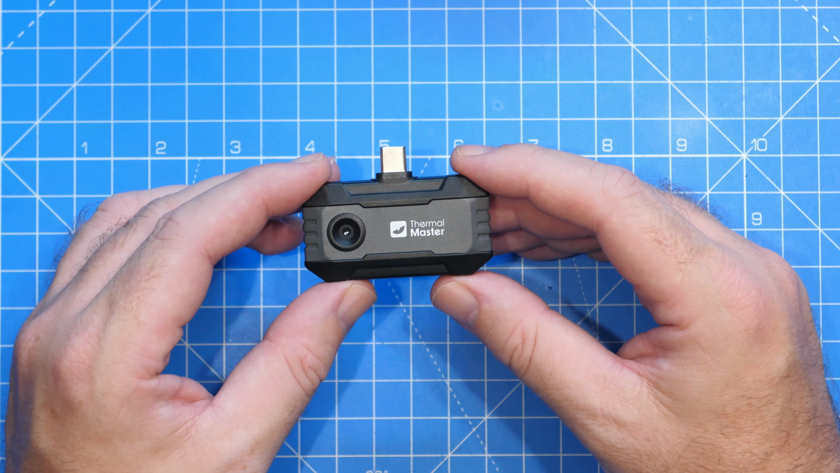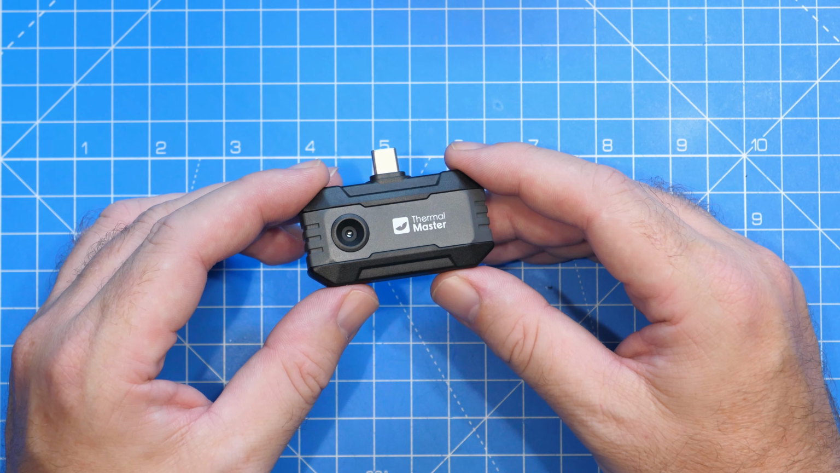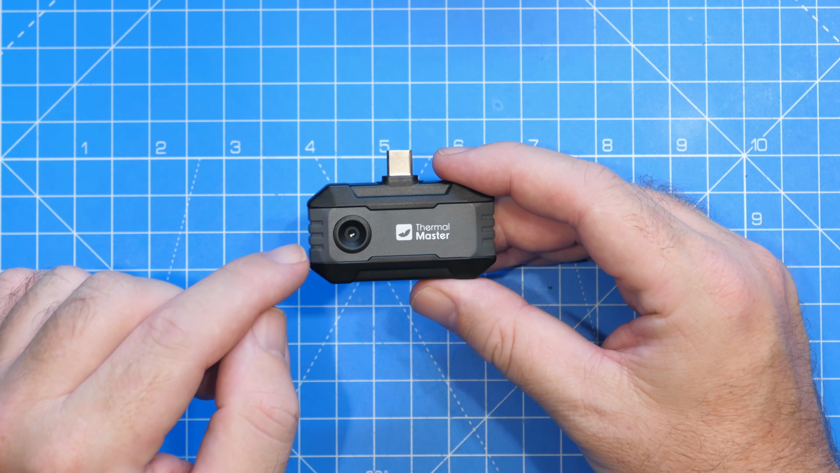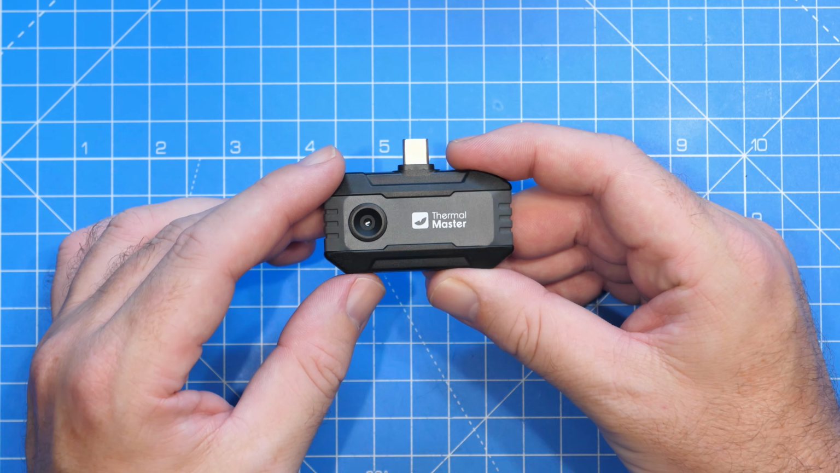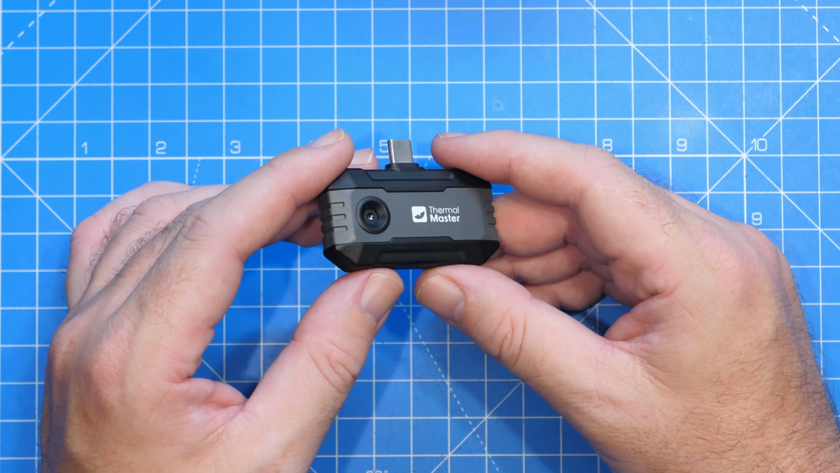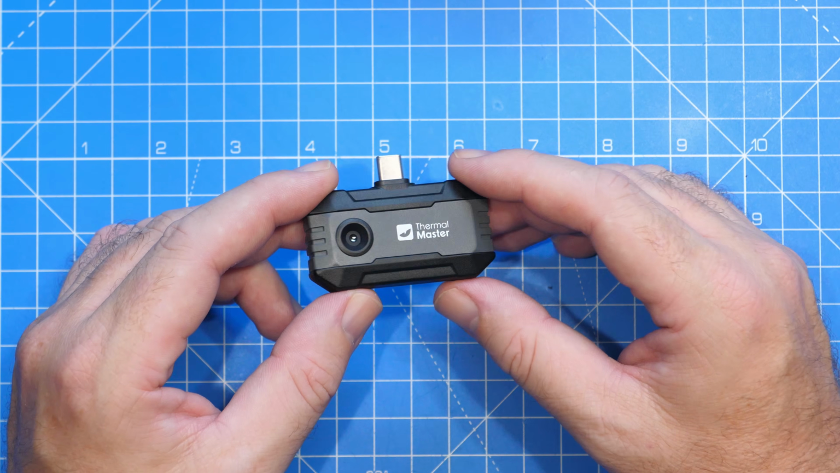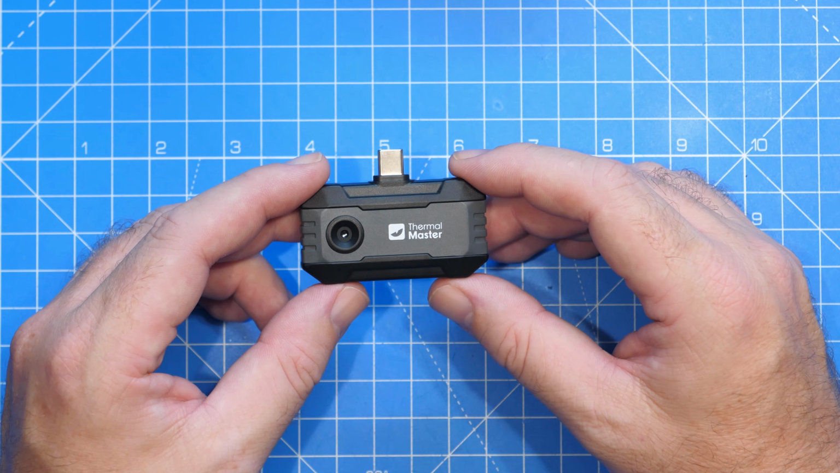It has a measurement range of -20 to 600 degrees C, a thermal accuracy of ±2 C, and an NETD of less than 40 mK, and has a 2.2 millimeter focal length. The frame rate on this camera, the update rate, is 25 Hz, and it's designed to be used with the Thermalmaster apps, as I will show you in a minute. As I've said, it is designed to connect to Android or iOS smartphones using USB-C, but you can also connect it to PC as well and use their PC-based software.